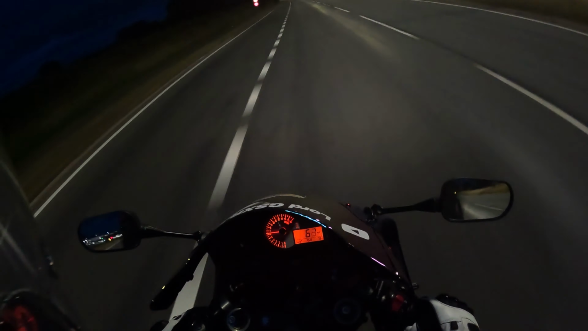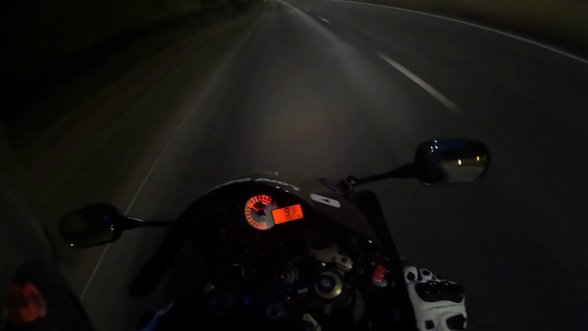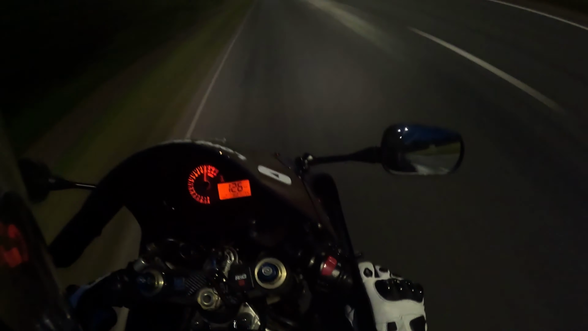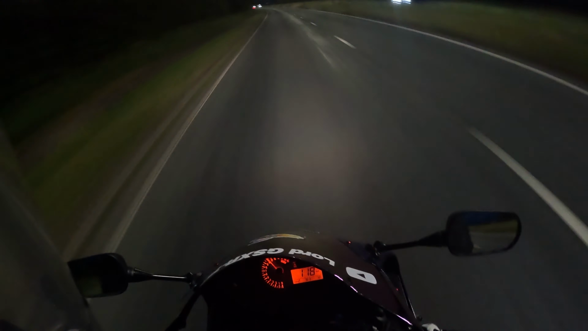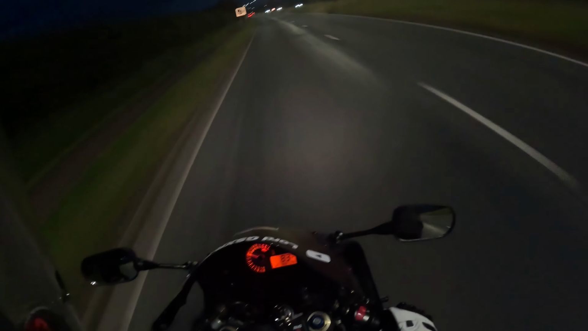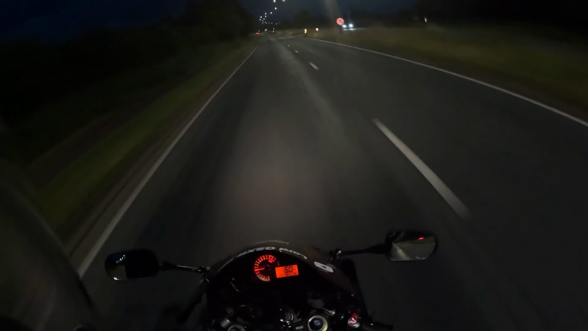Gonna have to do an emergency stop there. But man, this bike is just fucking nuts, man. I love it.